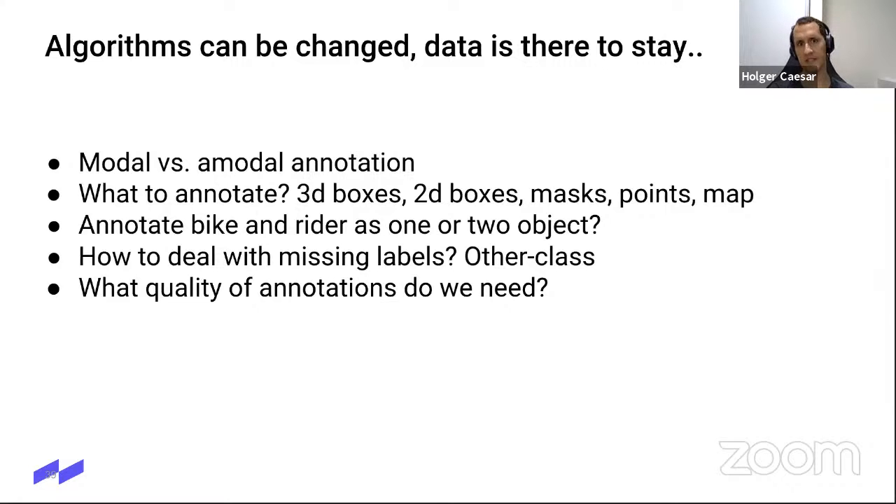So that's a very important decision. Of course, it will impact your entire stack. So you should think about that early on. Another question is, of course, what should you annotate? There are so many different types of annotations out there and many different companies offering different ideas and solutions. For example, 3D boxes, 2D boxes, instance masks, semantic segmentation, background masks, point level labels, map annotations. There are really a lot of different ideas out there.